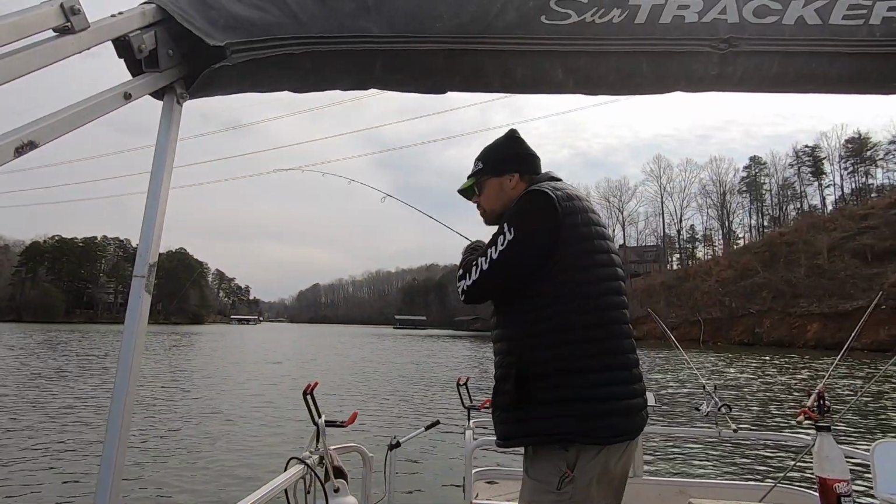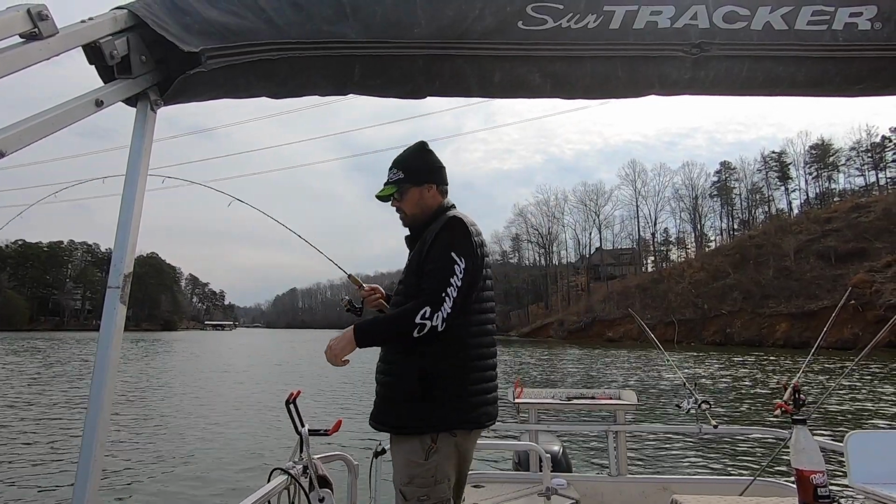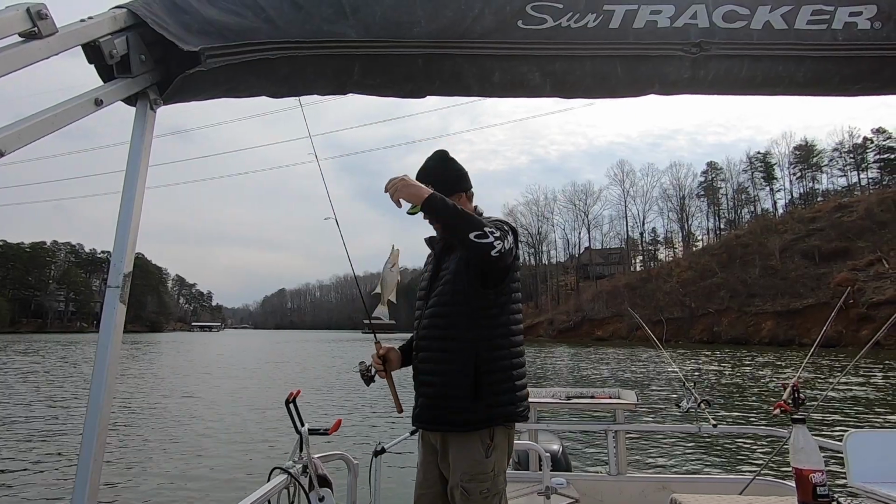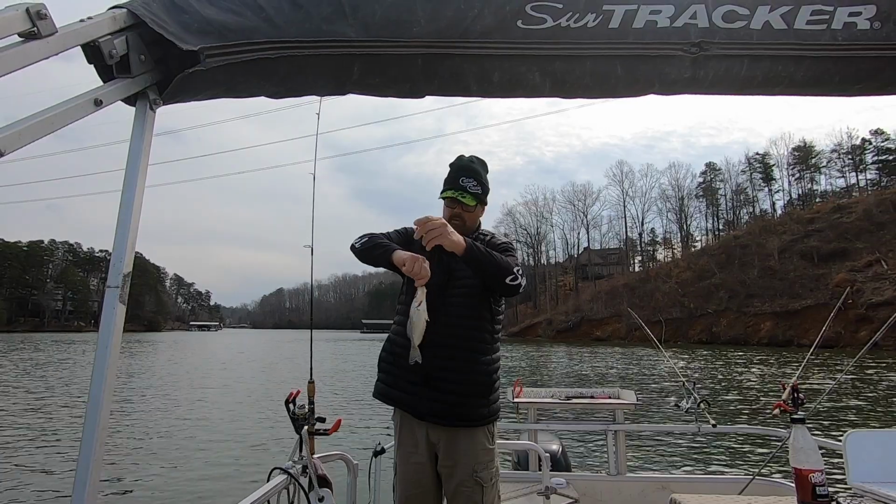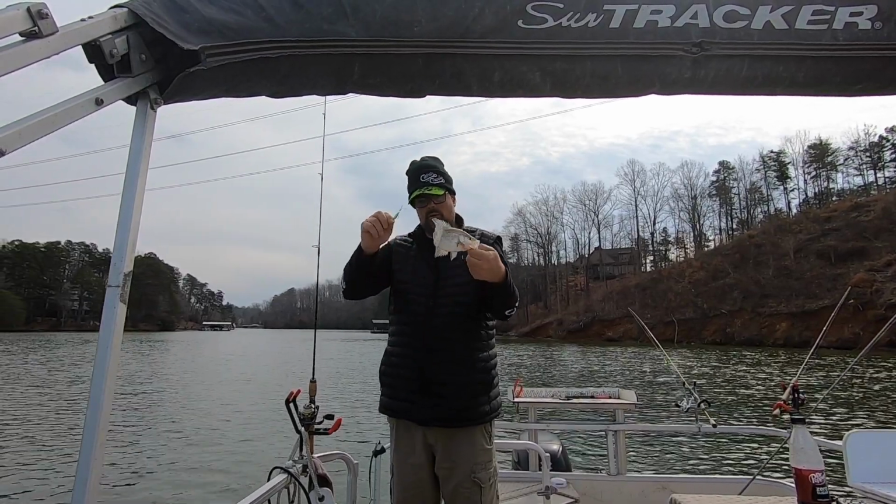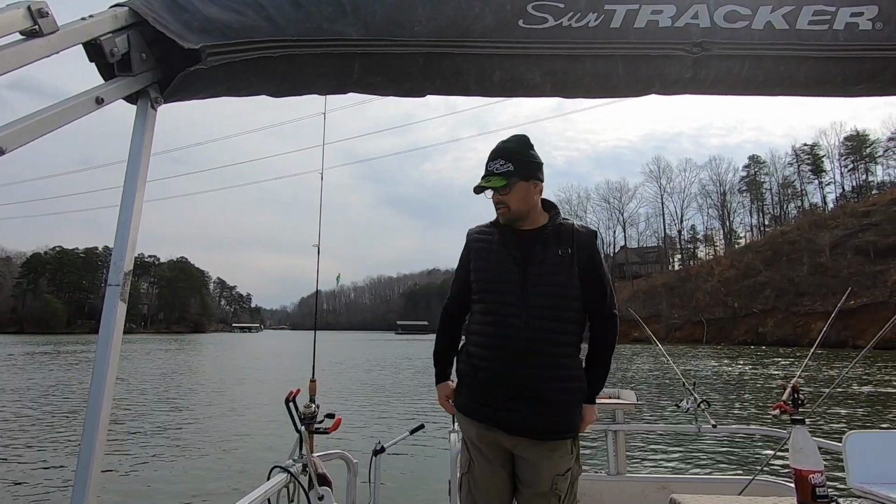And here I am on the record, and I'm getting them, but they're slow to come. There we go. That's what just came out of that brush pile. So he came out of there, nabbed it. And this green and chartreuse. We can keep them at that size. That's a scale and fry size right there.